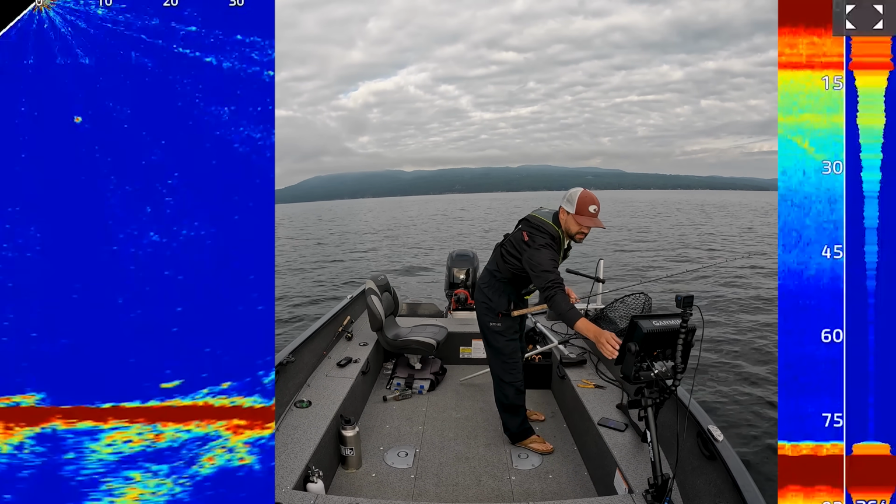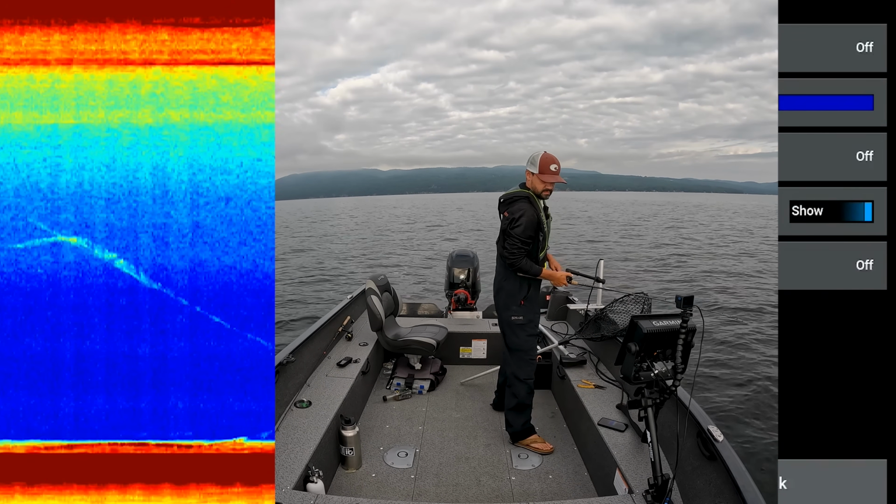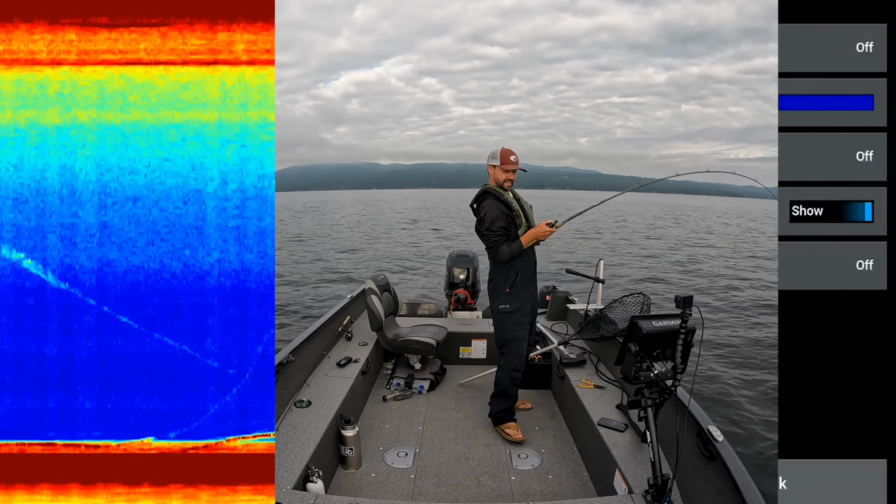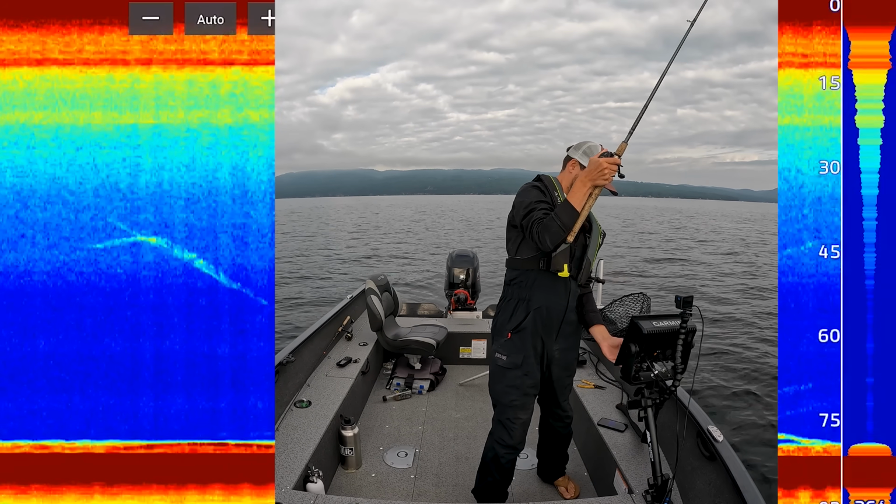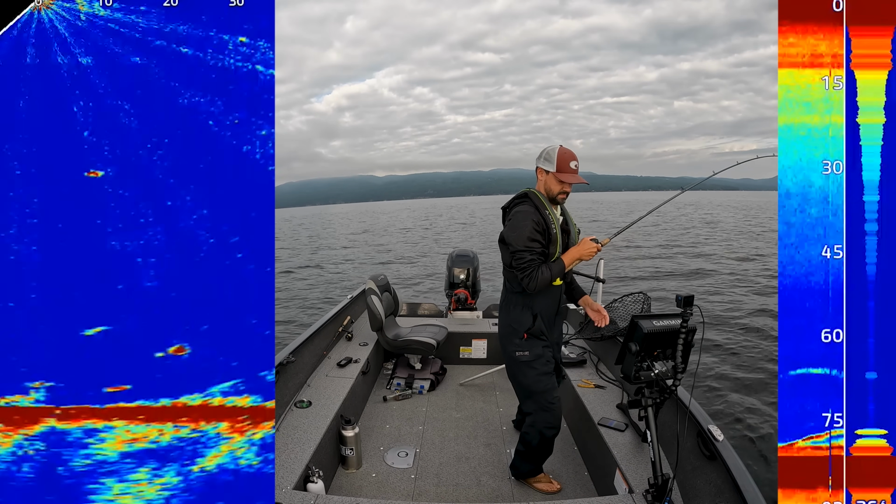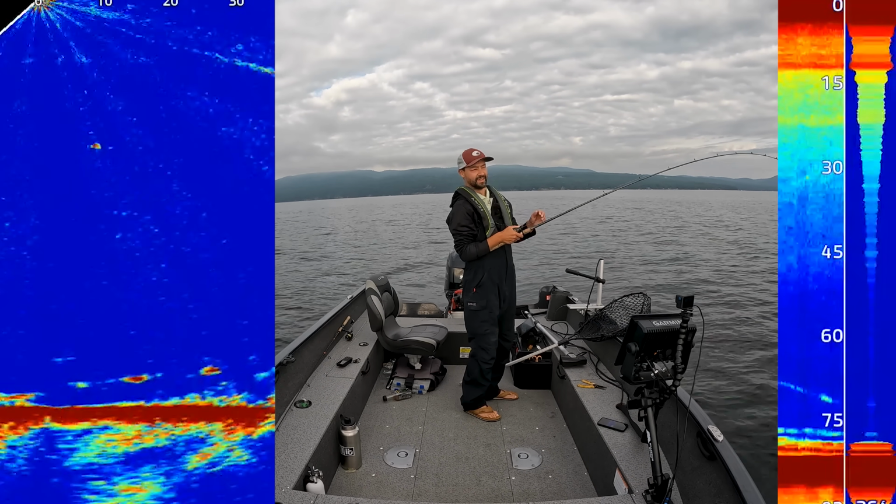Almost all the way to the surface. Let's mess with the settings here. Got him! As I was messing with the settings there. He might pop off here now as I'm messing with him. Holy moly, there's 7 or 8 Lakers down there. Whew!